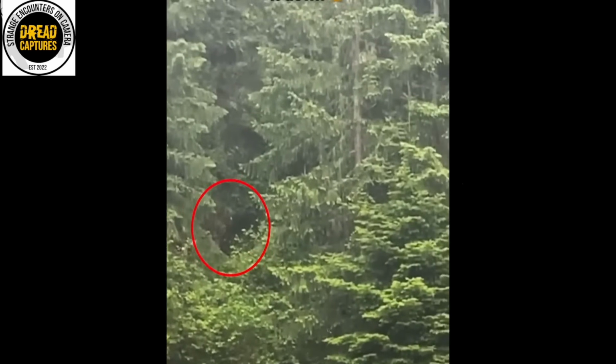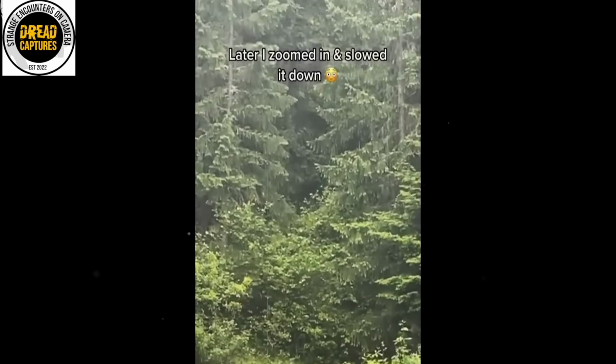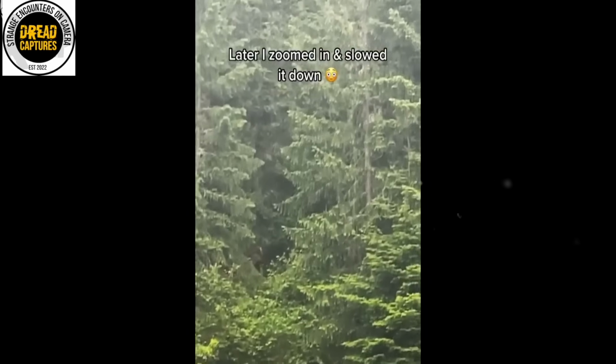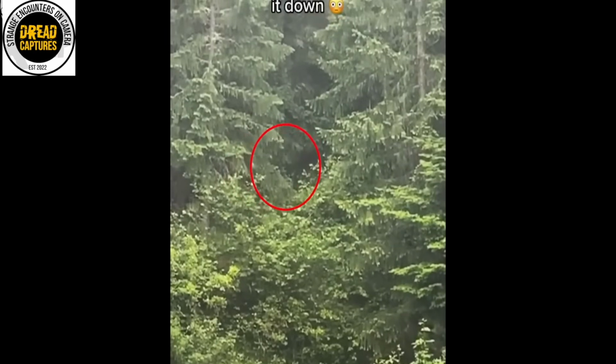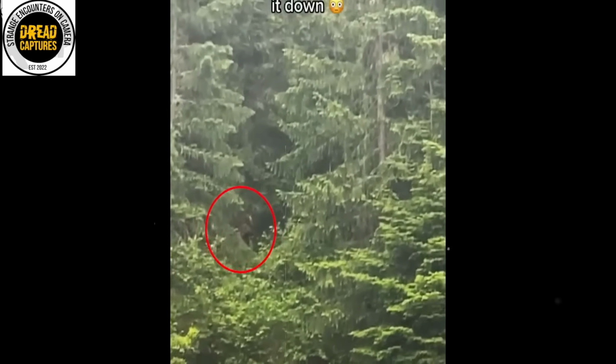But here's my deal, and maybe I'm crazy, but doesn't this thing look to be like 20, 30, 40 feet tall? I don't know. But whether you're a diehard skeptic or a devout believer, you have to wonder what else might be lurking in these woods, just beyond the edges.